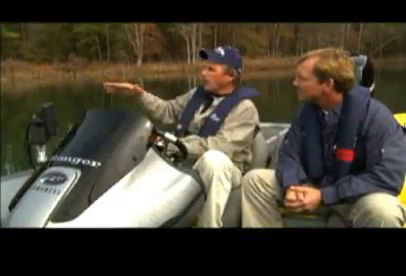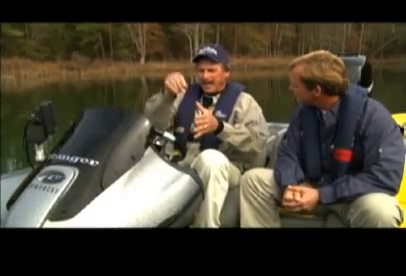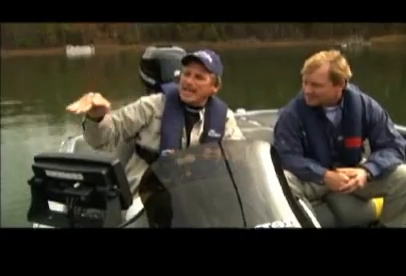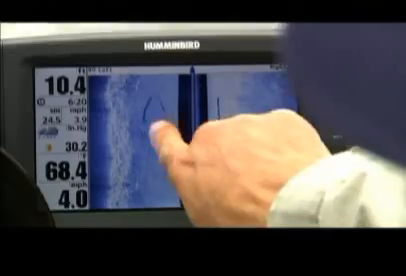With traditional sonar, all I have is the bottom reading at the depth where the boat is positioned. With side imaging, I know what is between me and the shoreline. If there's a log, I see the log. I know the direction the log is laying.